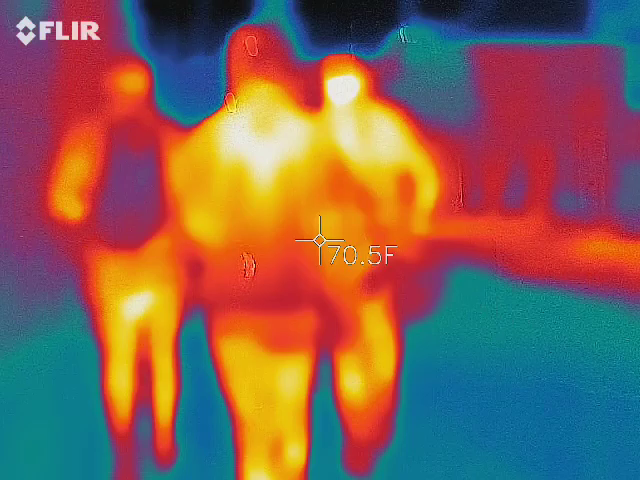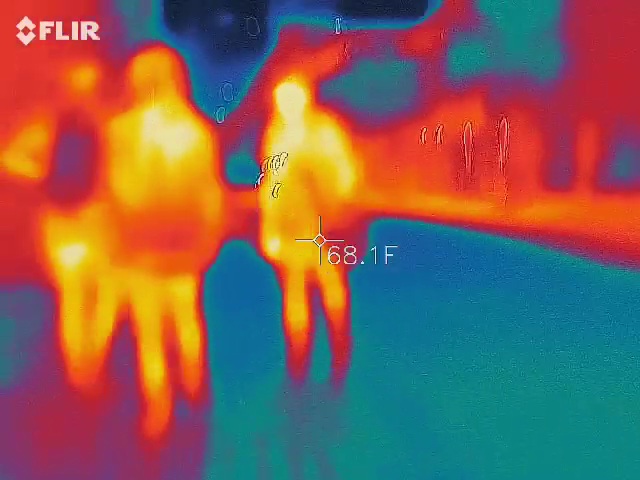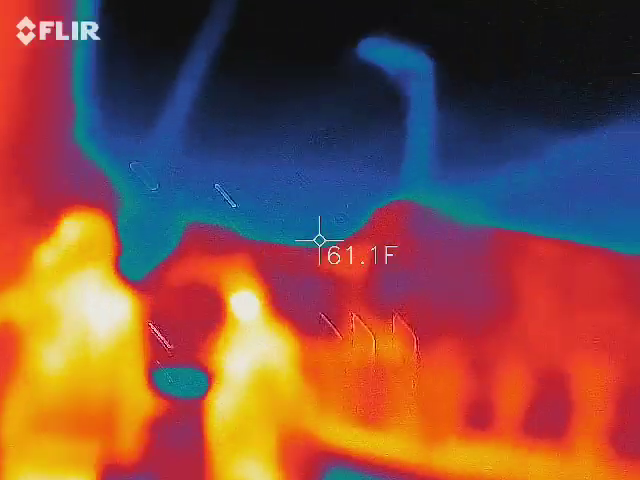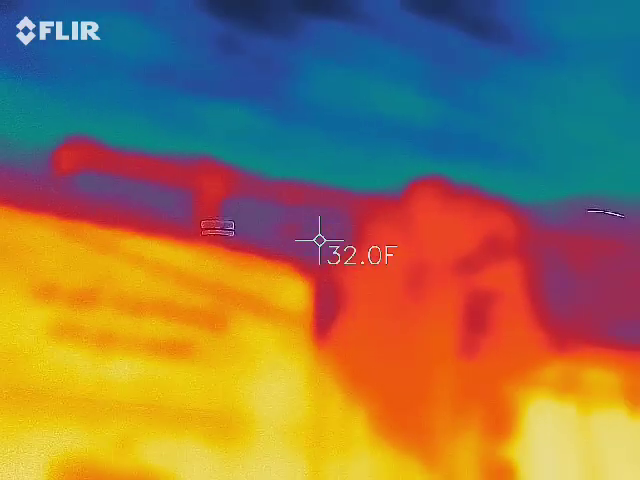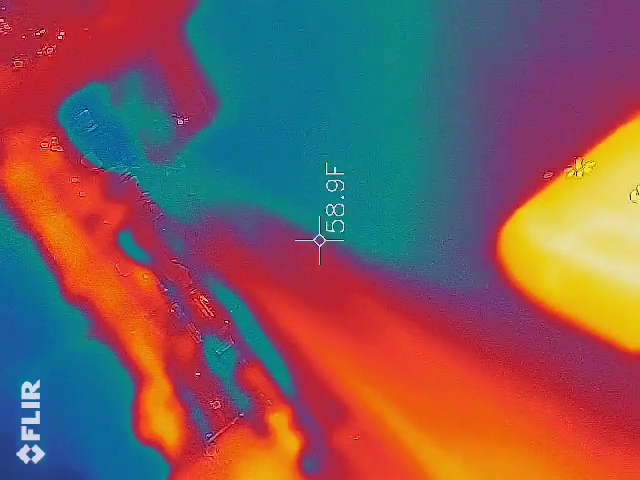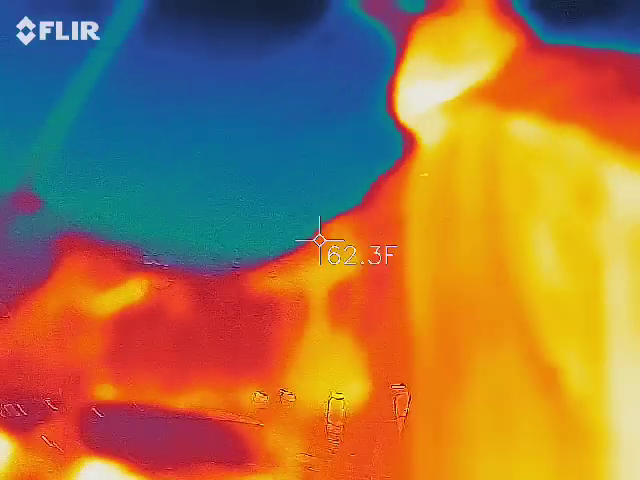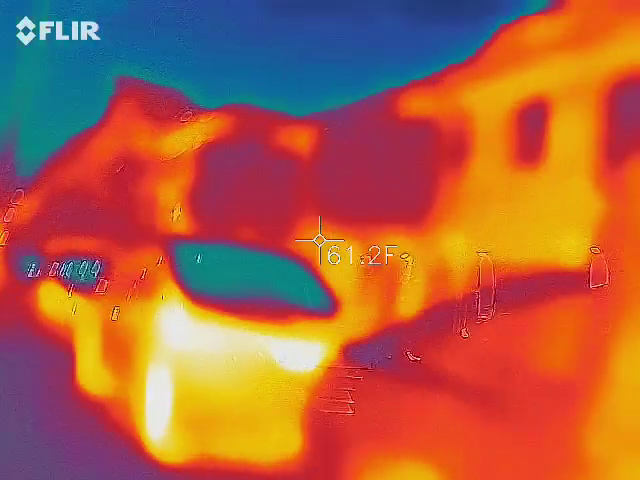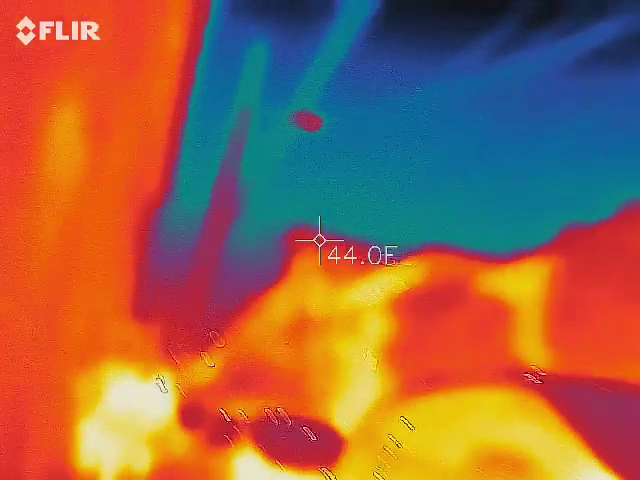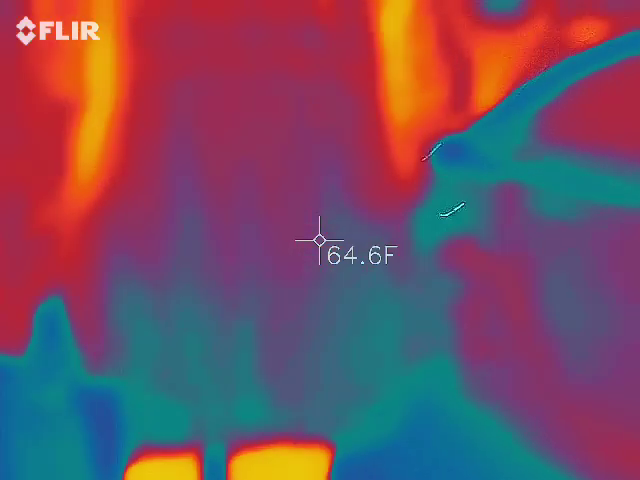Heart shape. Got to be a history behind that one. The first Chinese grocery store. Yeah, that could be it.